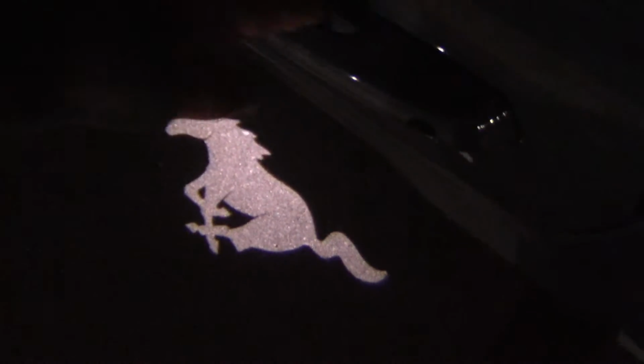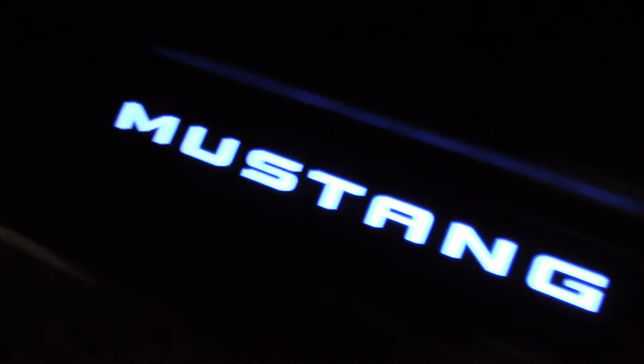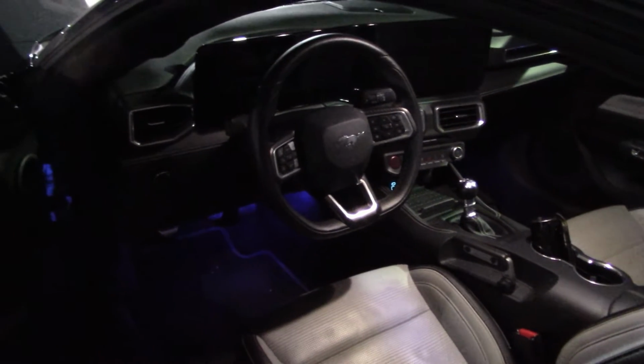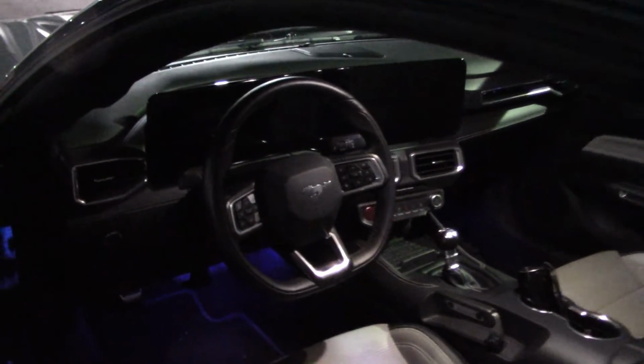And let's open the door. And you have the Mustang wording on the rocker panels, reminding you what you're driving. The interior lighting does a pretty good job of lighting up the cabin. 2 large bulbs.